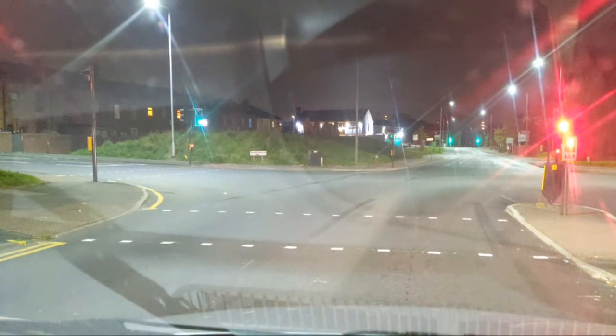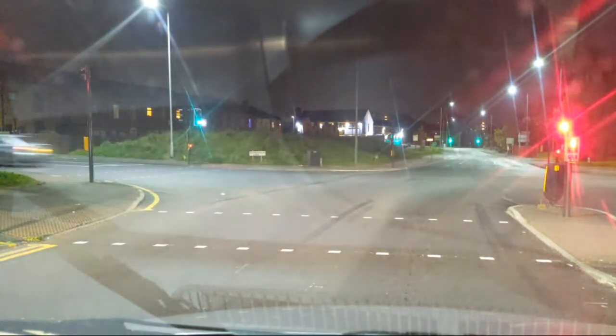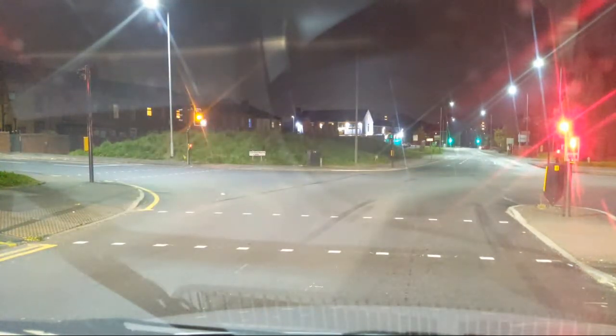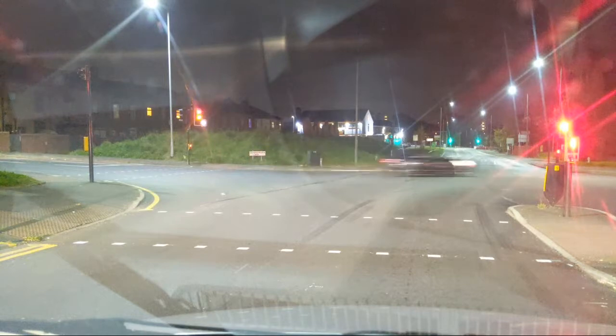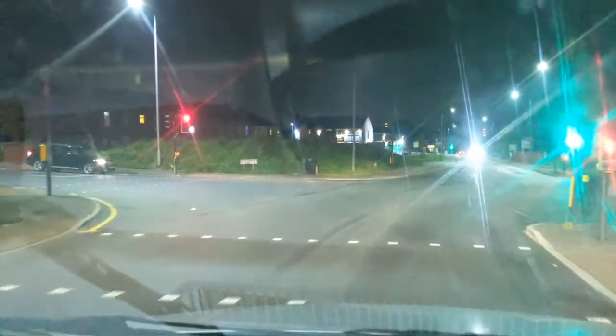Got a car with the brightest headlamps ever, behind me, just to clarify. You can tell how bright they are. There's a shadow of my car. It's got the main beam on.